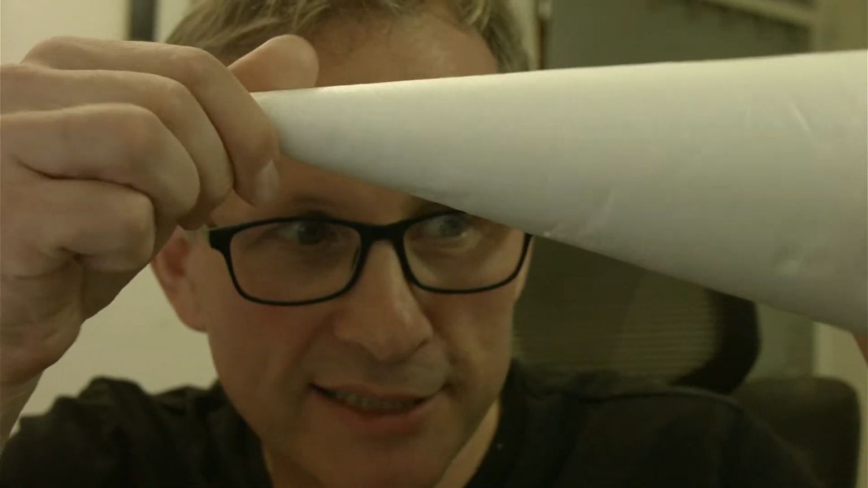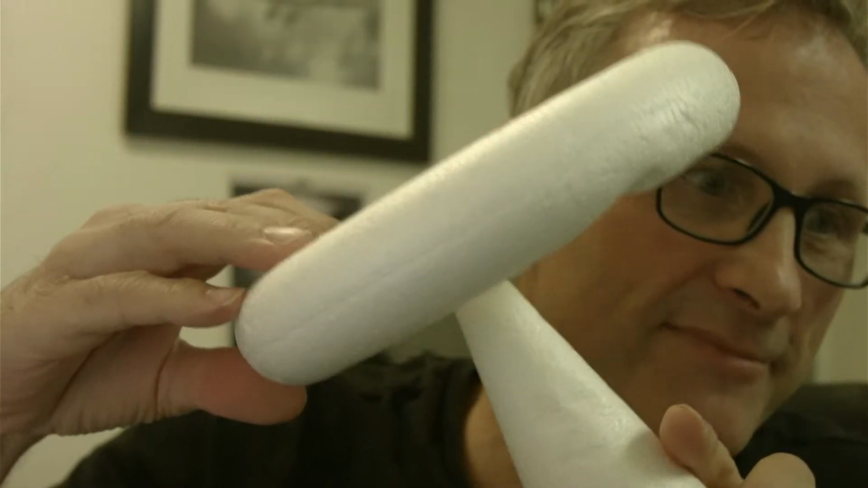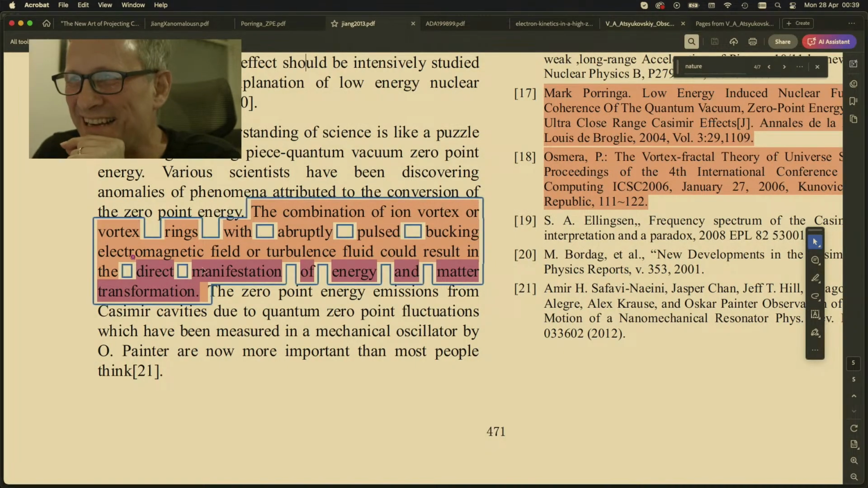Iron vortex or vortex rings. The combination, just missing a diagram, this guy. Just missing a diagram.